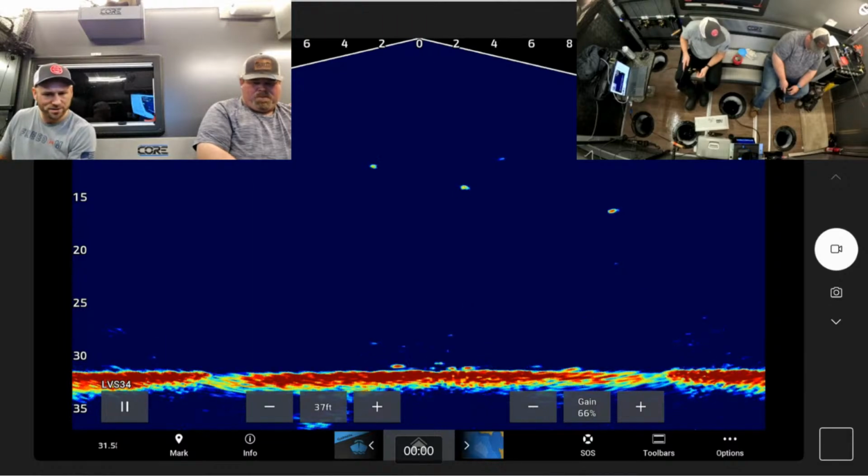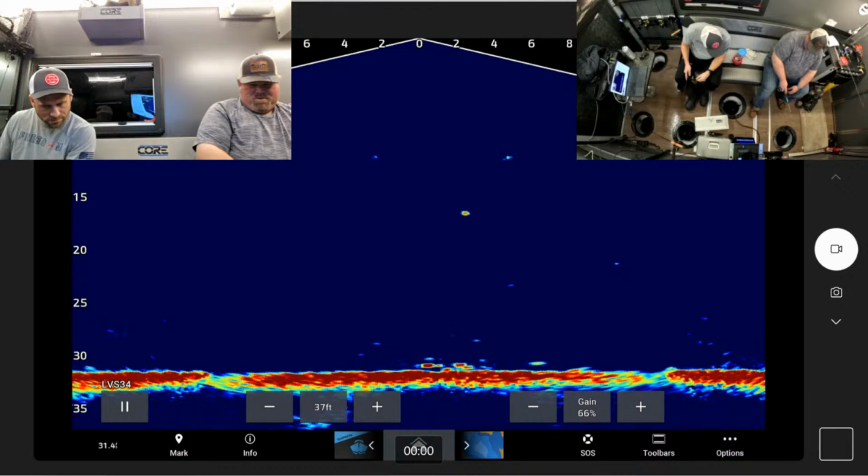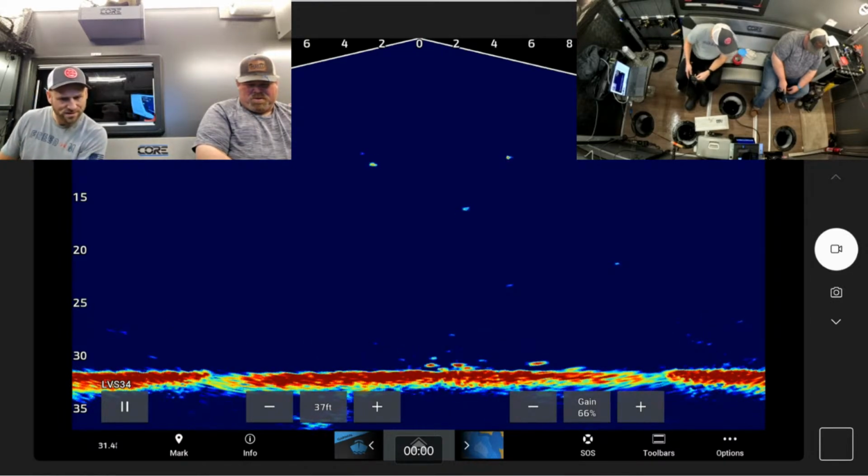He just dropped down a little bit. I'll bet you it's a crappie too. That one right next to you on the left. I thought it was an air bubble coming to boat.